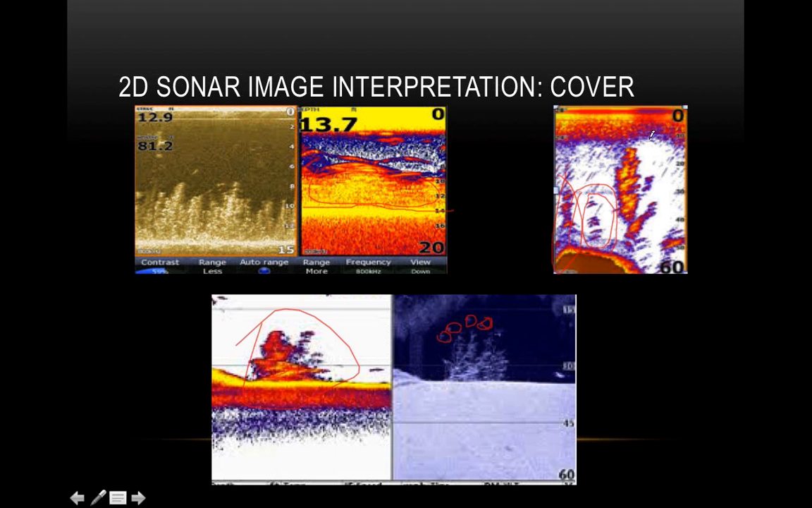Same thing with this, that's a tree, and this is a tree as well. This one's way more obvious, and the reason for that is that you are going over it, and it's directly below the transducer, which means it's a much stronger signal. It's not on the outskirts, it's right below the boat. That's why it's colored that way. And these you can tell are on the sides. I'm awful at drawing on this thing. So yeah, you can see if it's on the side or not.